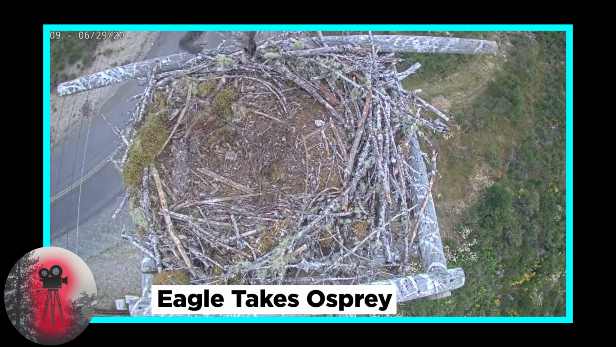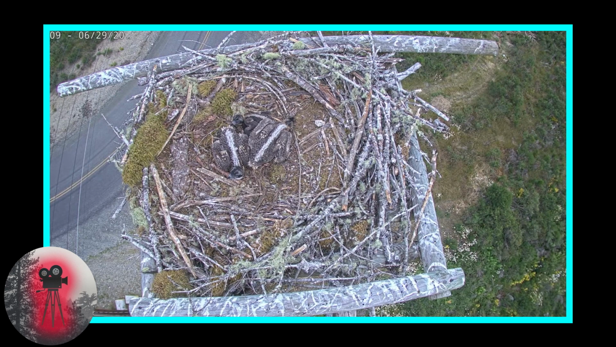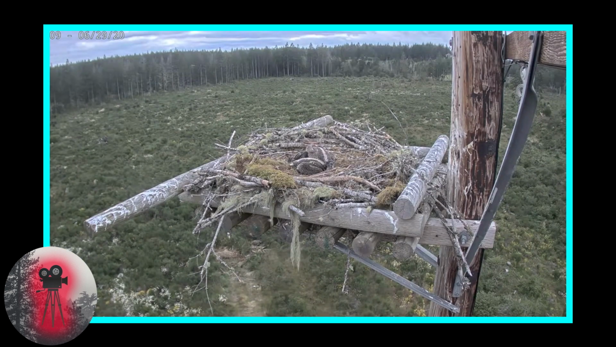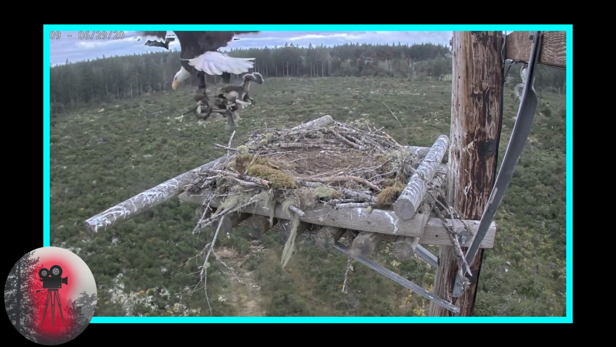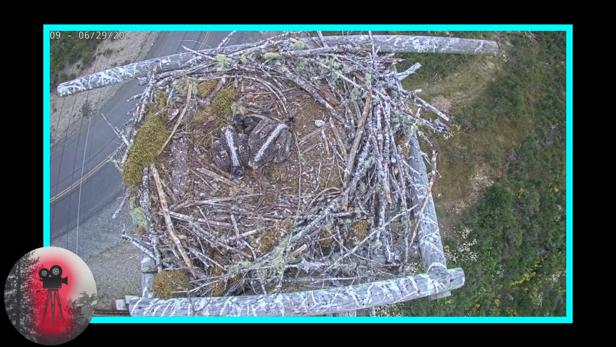Eagle takes osprey. In this clip, taken from a wildlife cam, we see the instance of a bald eagle swiping 3 osprey from the safety of their nest. The owner reported that the mother and father are usually very close by and had left the nest only minutes before this took place. Just another highlight of how brutal the animal kingdom really is.